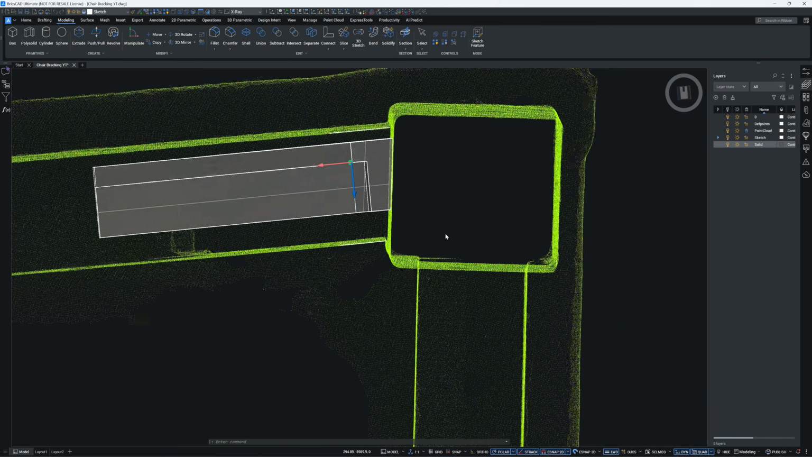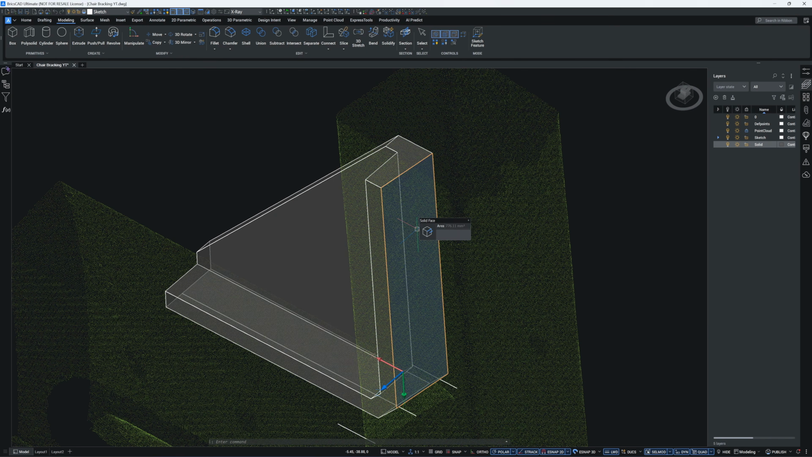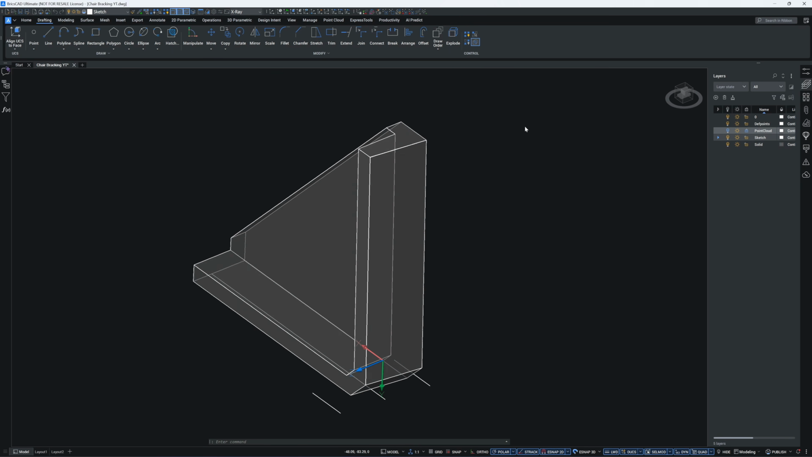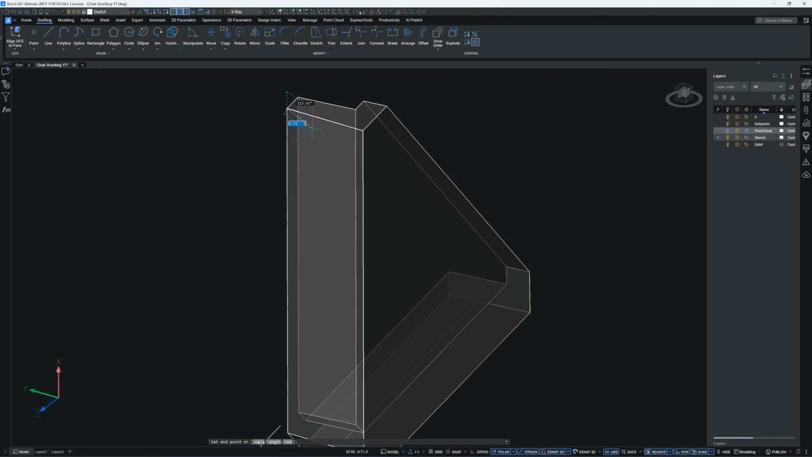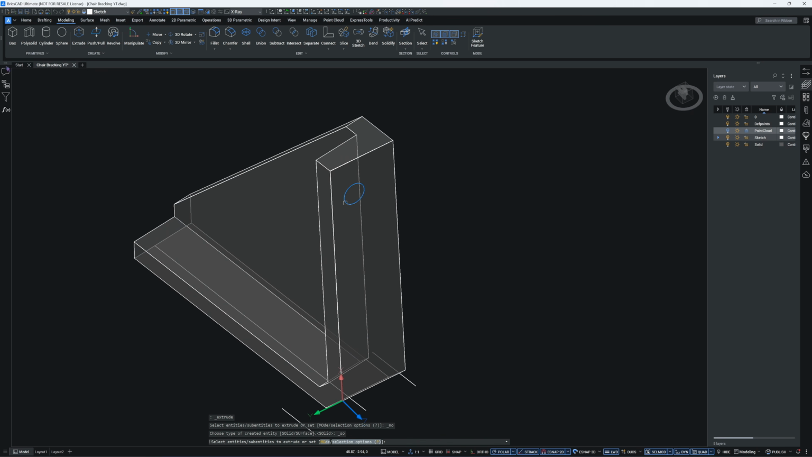Looking from the top view, the wall lines aren't parallel. I'm going to use this face to sketch the mounting hole. Click on the UCS face and move it onto this plane. Draw a sketch line 5 mm to the right and 8 mm downward. Create a circle here with a 4.5 mm diameter.